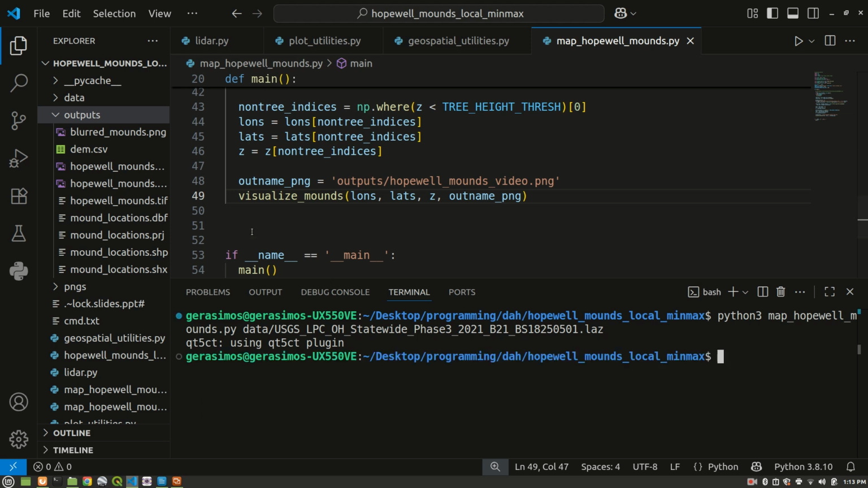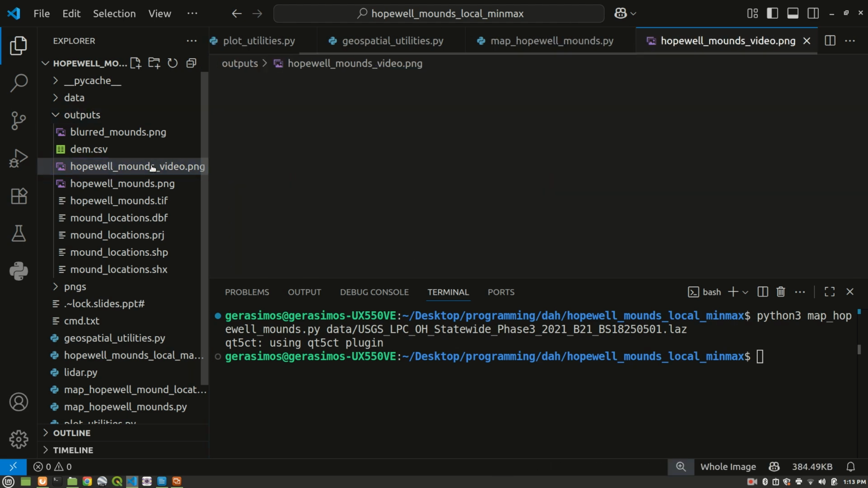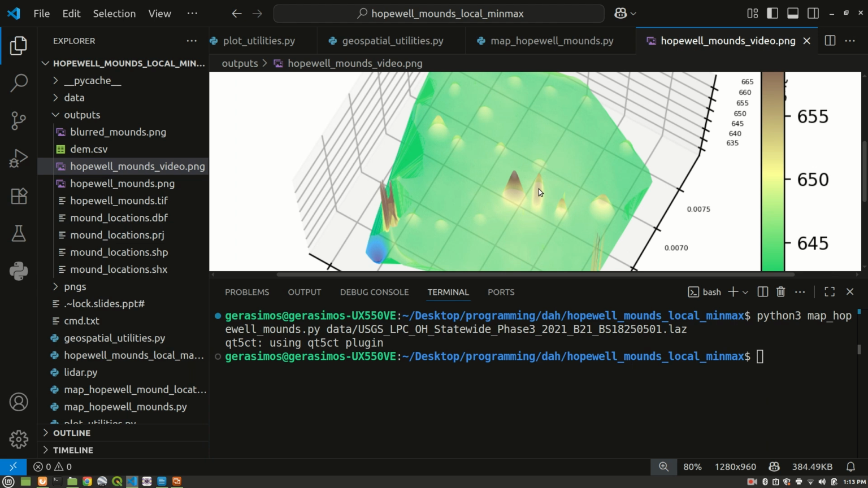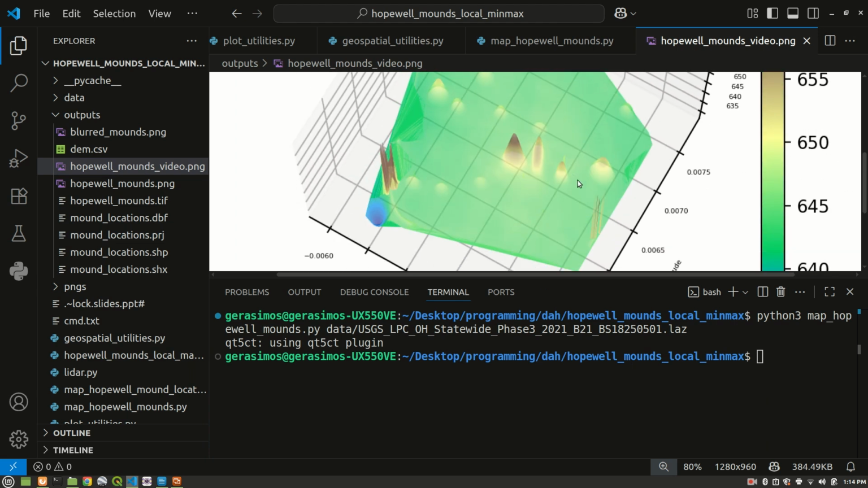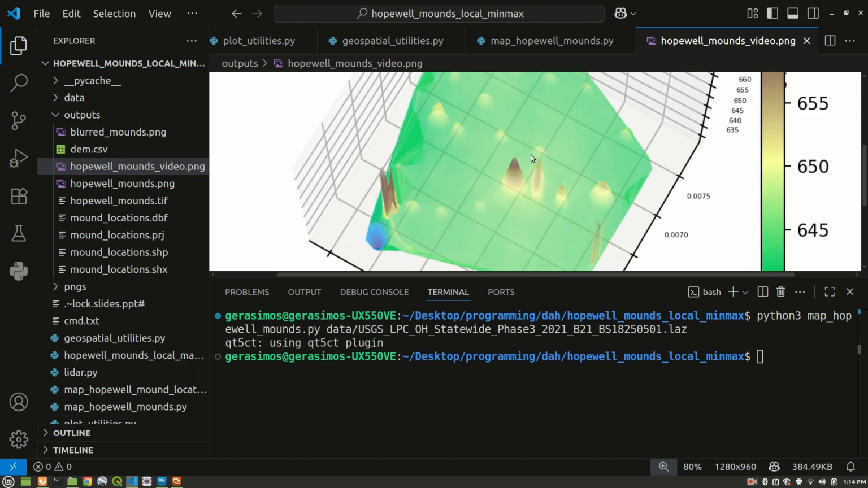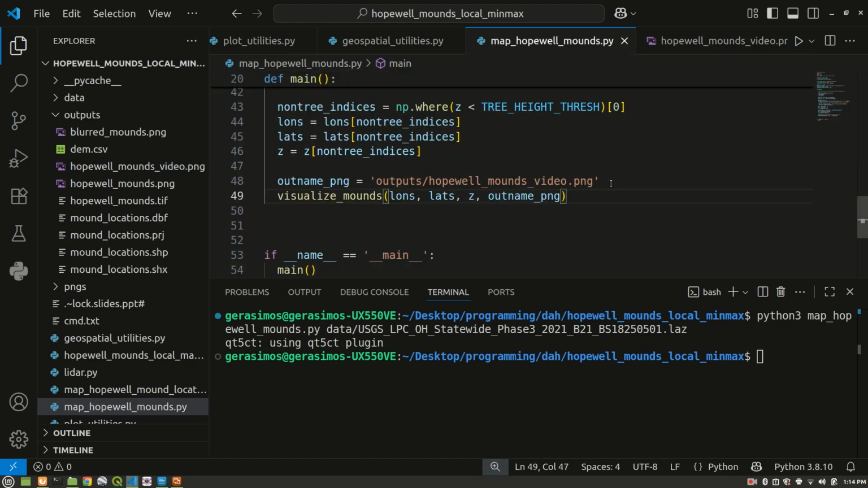Okay, so we're done, and what do we have here? Hopewell Mounds video.png, and there we go. We can see the mounds there. We can zoom in there, and that looks pretty good. This is what we would expect the mound city to look like. So that looks really good. Cool. All right, so let's move on then.